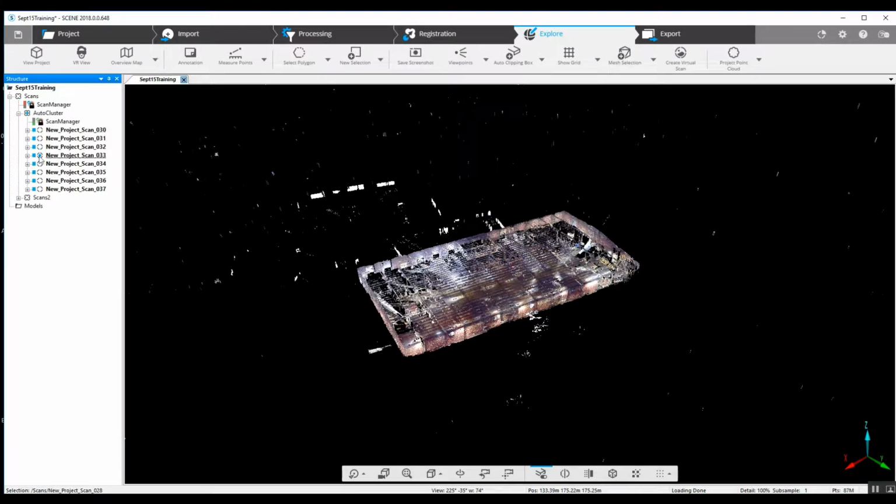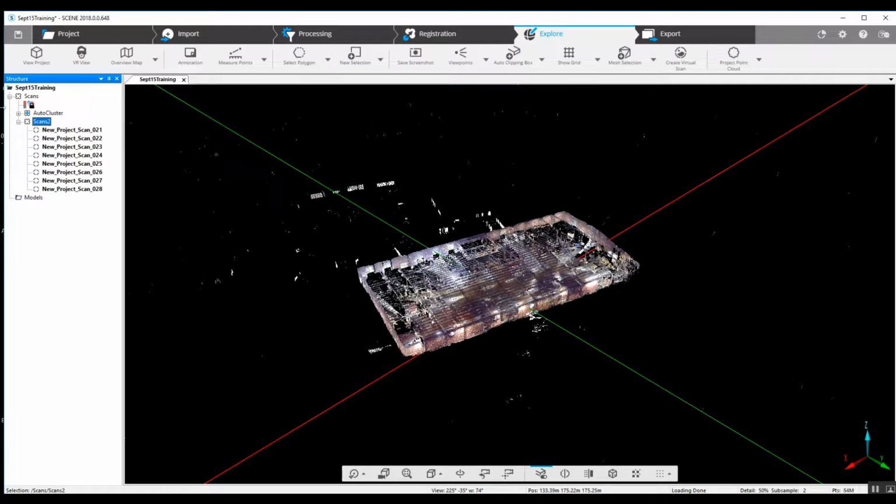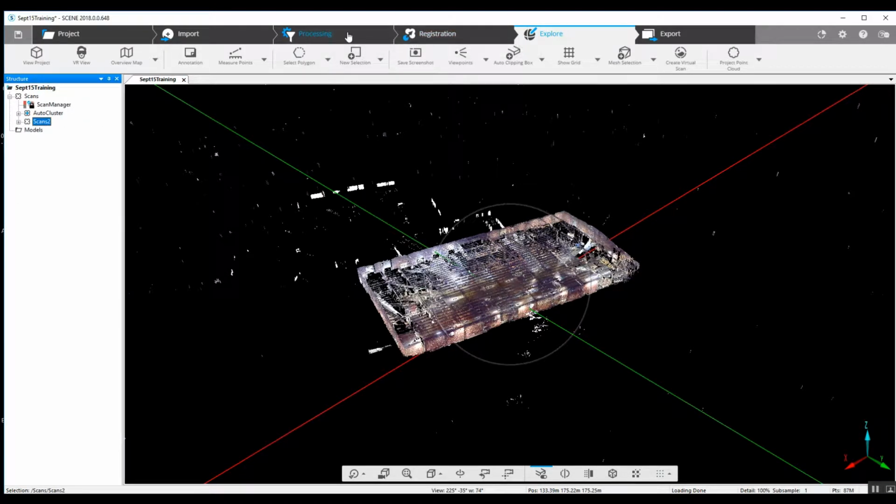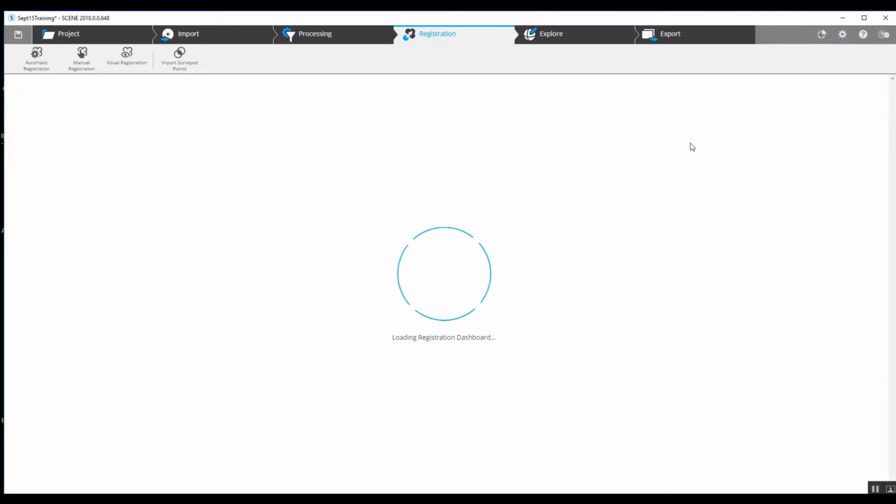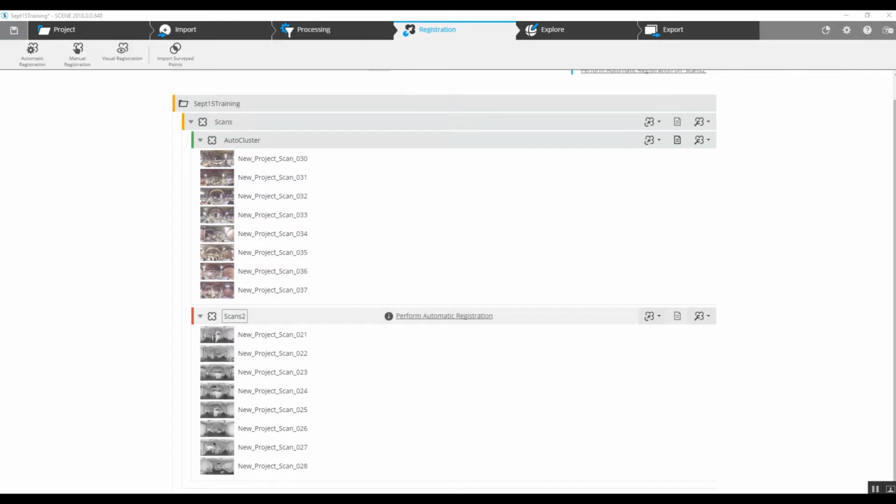Now, as you can see, we've got the original cluster that was scanned 6 months previous, and it's already been registered, and the secondary cluster, which was scanned 6 months later, and it's now in the same project. We will register the secondary scan cluster, the one we just dragged and dropped, by going into our registration or pre-processing page. Since there were no spheres or checkerboard targets, we'll just jump right into registration. And as we can see, we've got our Scans 2 cluster down here.